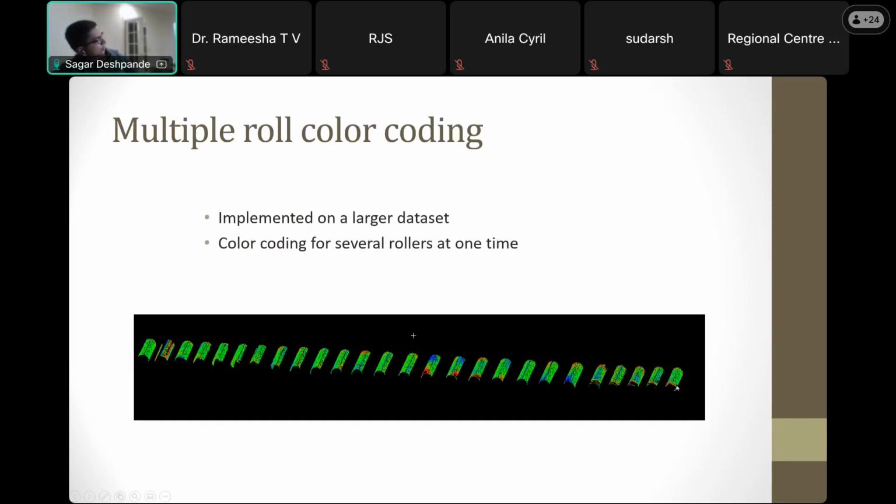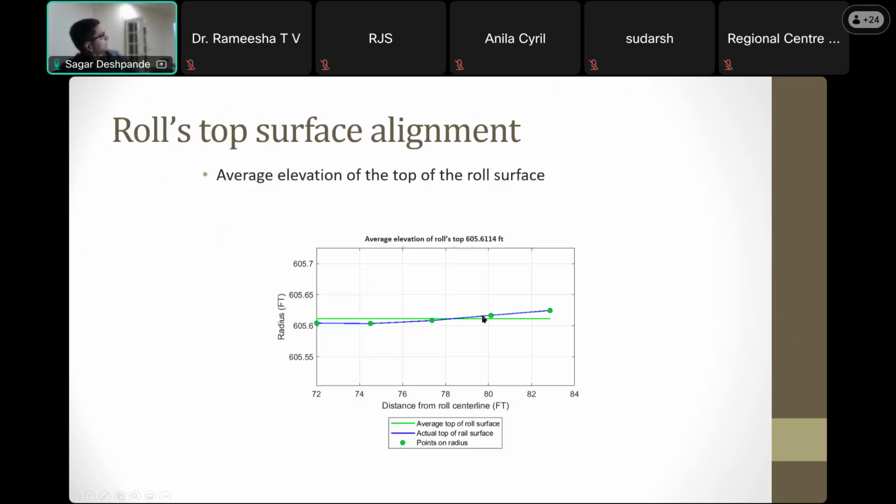This is a span of, I think, 20-some rollers that you can see, and you can see different rollers highlighted in different ways, showing a different amount of erosion around the rollers. That's the average top surface elevation. Where was the top surface again? Because you don't want to have the rollers climb up or go down, you want to have them flat.